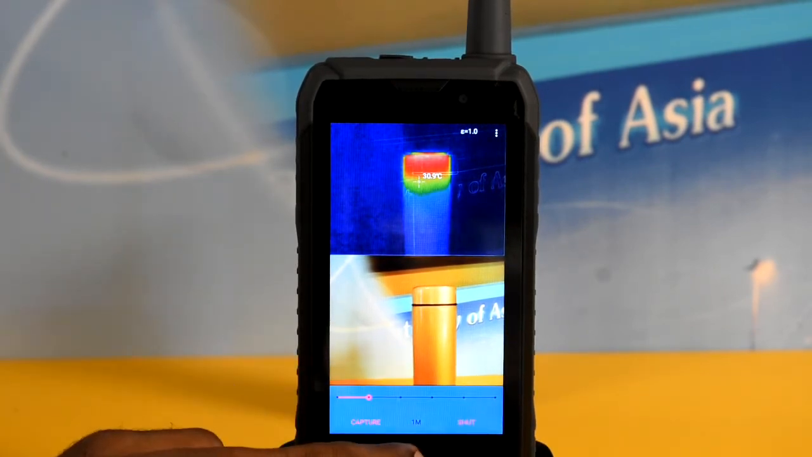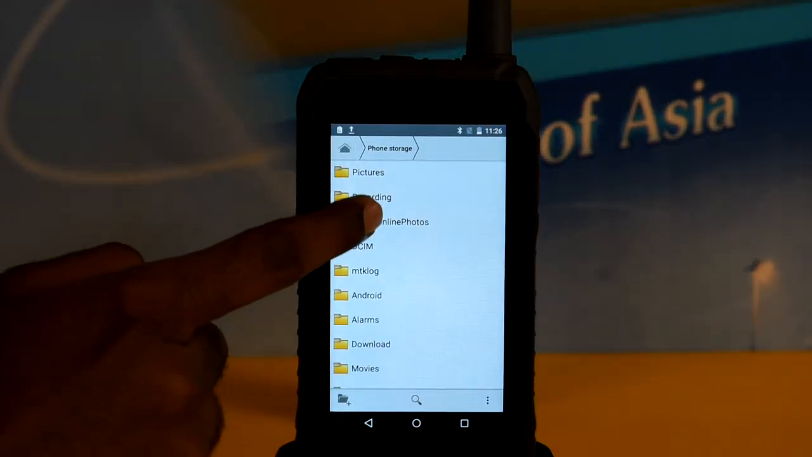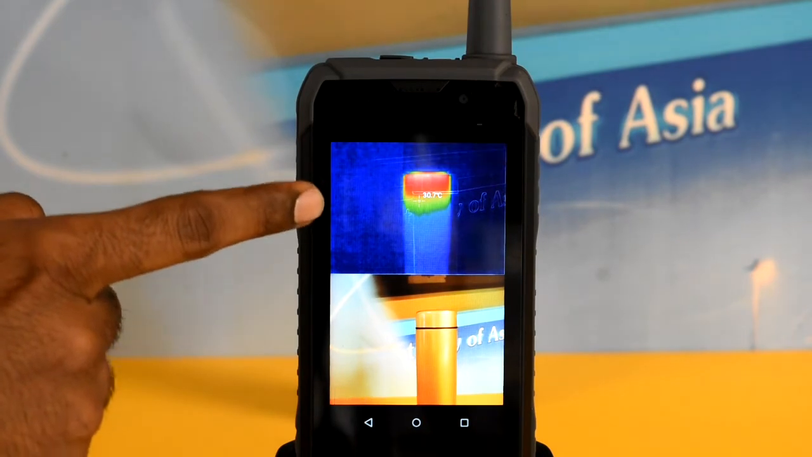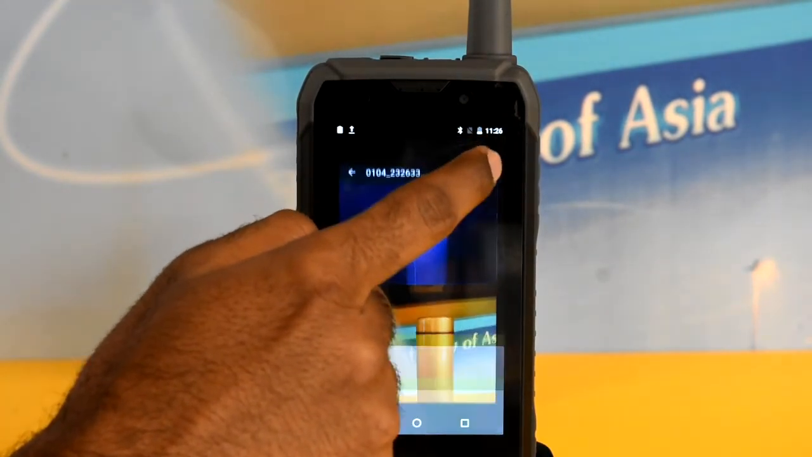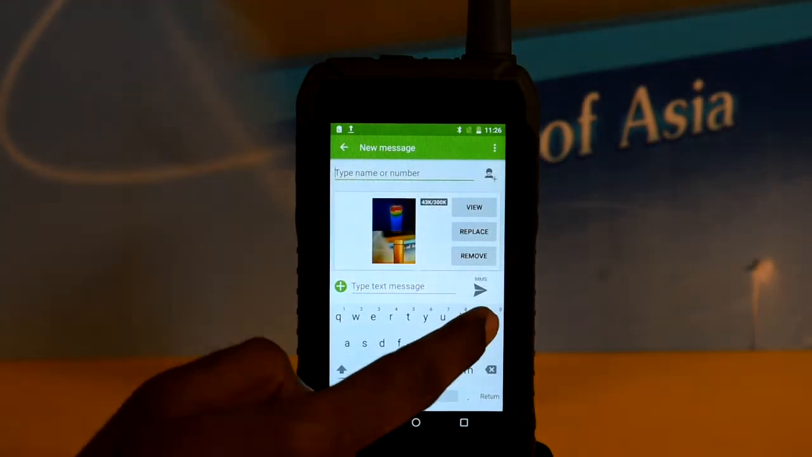Once I capture, I go back here to the file manager, phone storage and the picture. Here I have my bottle and it shows the temperature reading. I can also type a message, whatever I want, and I can send it by MMS to my colleagues.